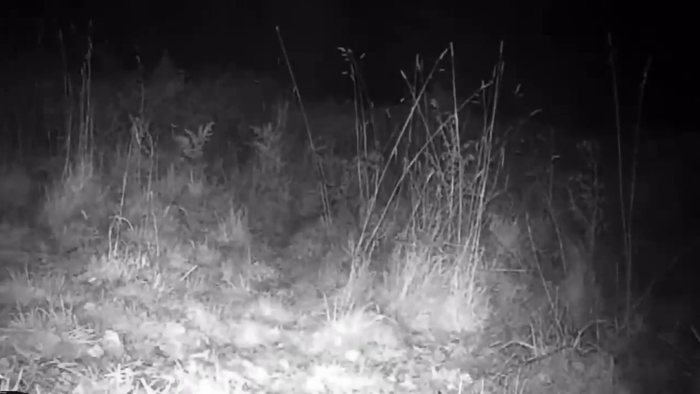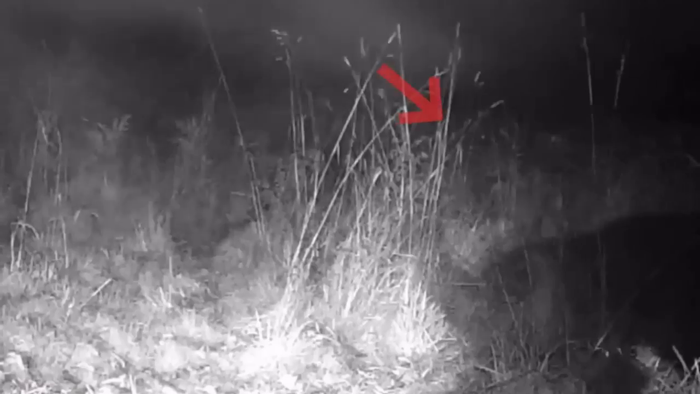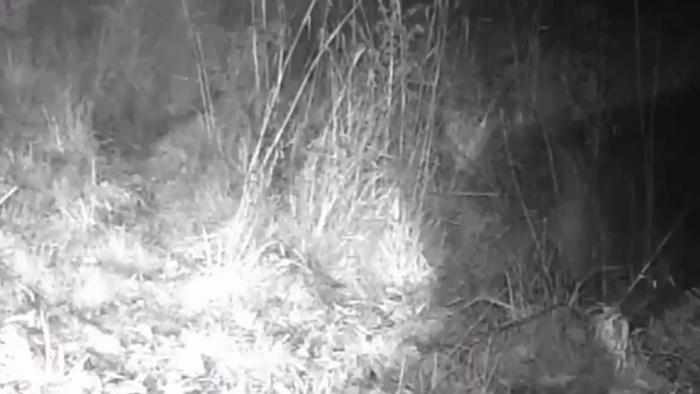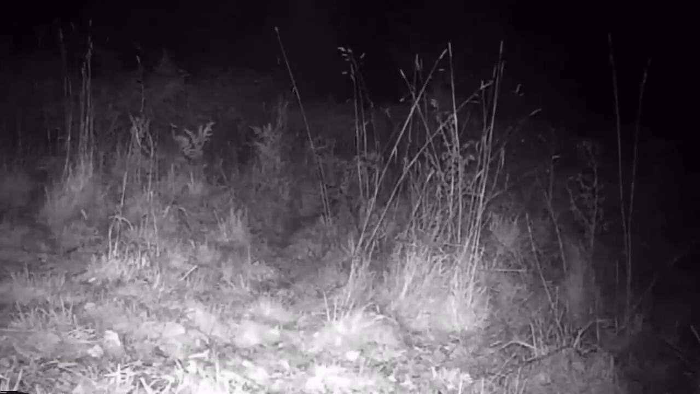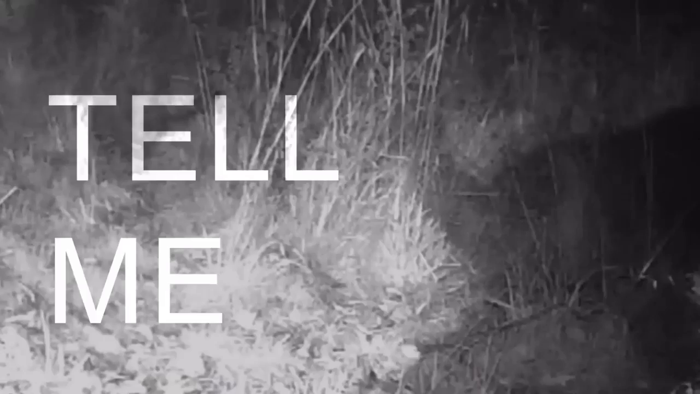This is due to the animal's incredible speed and the plausible head that appears on the camera, indicating that it's a bipedal animal. A second identical creature was seen on video, most likely excavating on the forest's ground. It appears to have limbs and legs similar to the rumored Bigfoot. So, is that video footage of a Bigfoot? Or do you have a better explanation? Tell me, please.